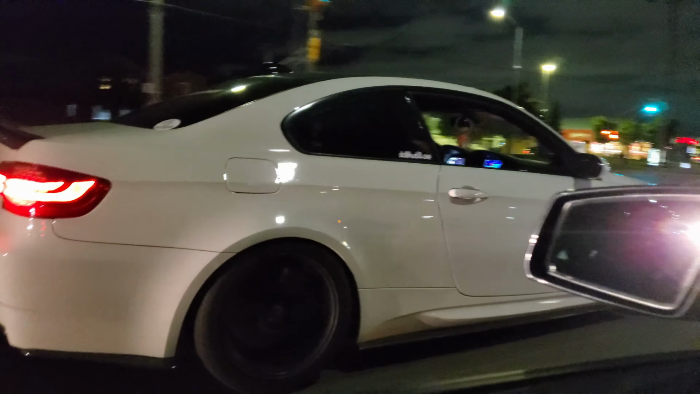Full Android screen. And just take a look at the aftermarket headlights. Absolutely beautiful. You can actually change the color of them. For some reason it's showing up kind of purple on my video here, but it's a nice clean white in actuality. Beautiful car.